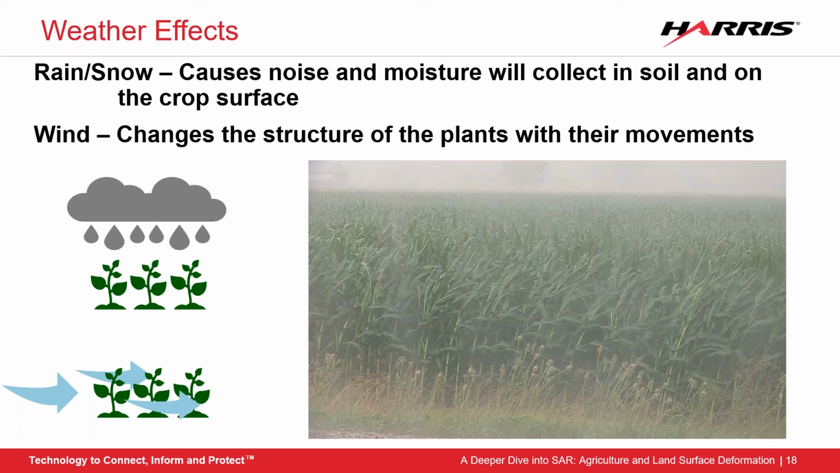You will not be able to get absolute moisture content, but by doing time series analysis, you can track changes and be able to analyze how the moisture is changing in your area of interest. Wind will move the crops so they appear differently than they may have on other dates, possibly confusing your analysis. So it is always good to take a look at what the weather was like when you're getting your imagery.